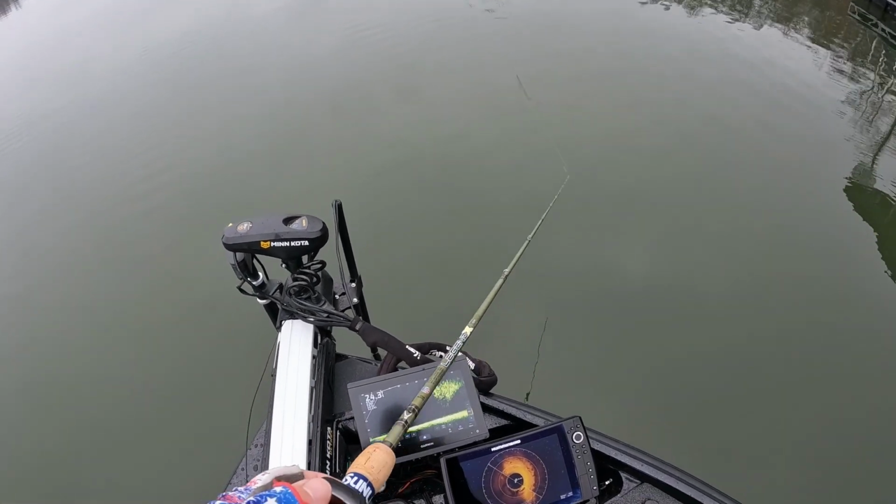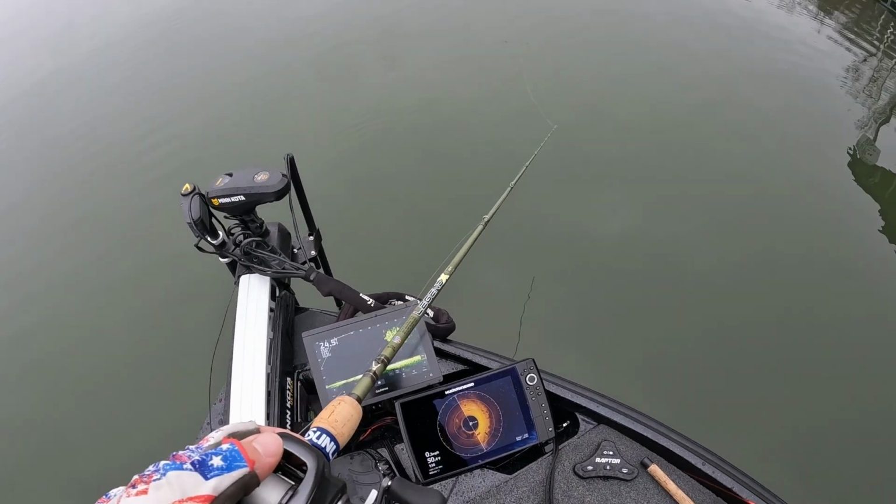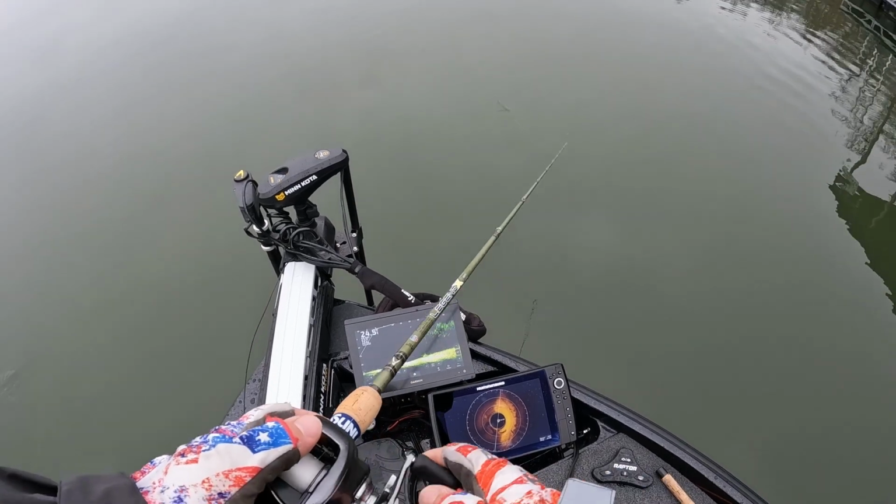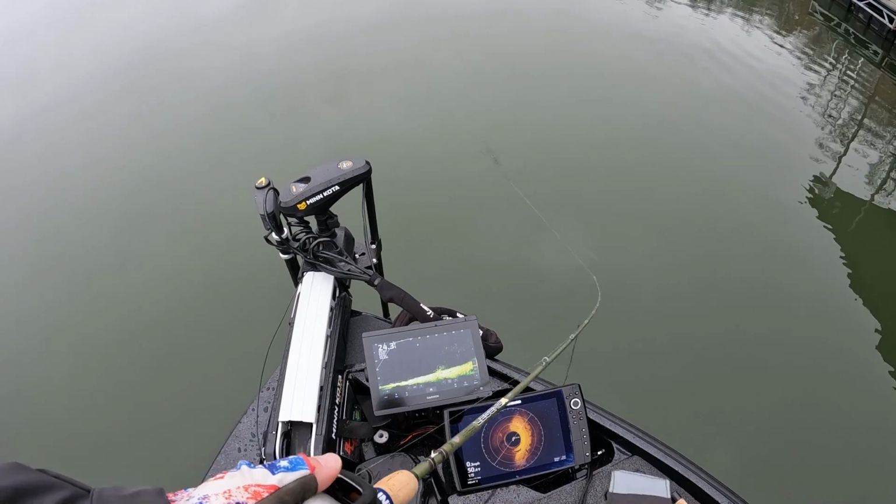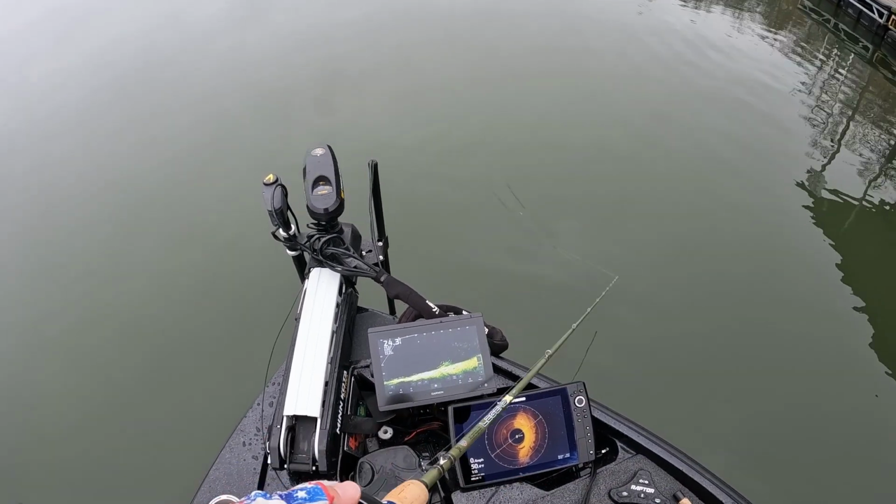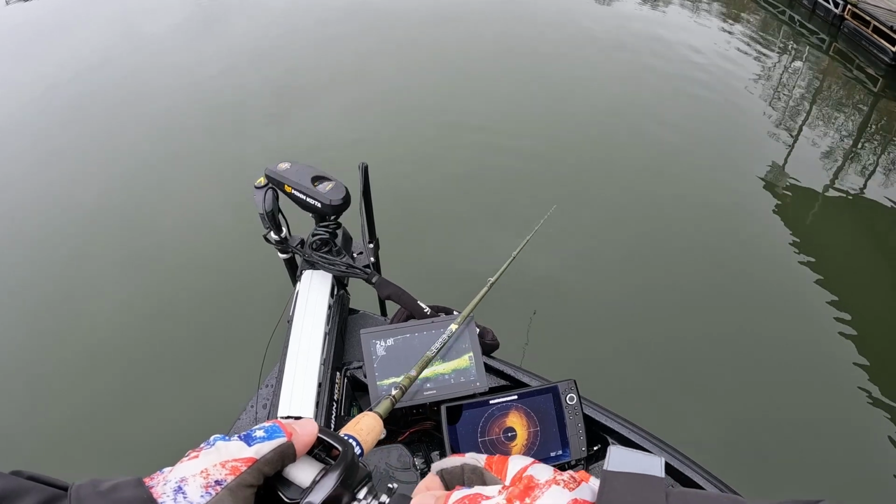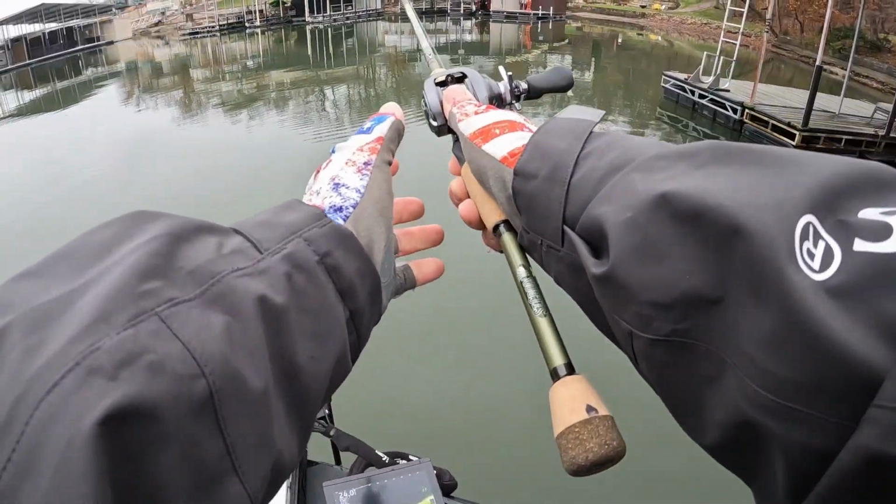I see a bunch of bait fish there. Let's see if I can get my... You can see my 110. Boy, that's not going very deep, is it? Alright. Let's see if I can't guess.